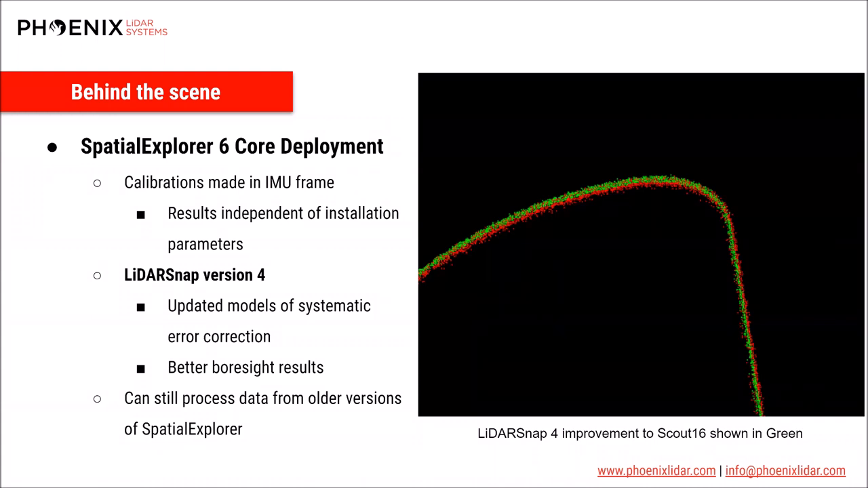One of the more behind the scenes changes that has been made in these new releases is the deployment of the Spatial Explorer 6 core. This is like the backbone of LiDARMill, and it does the heavy lifting. It might not be easily visible to the users, but a lot has changed with this new core. The biggest change that you might notice is that our calibrations are now done in the IMU frame.